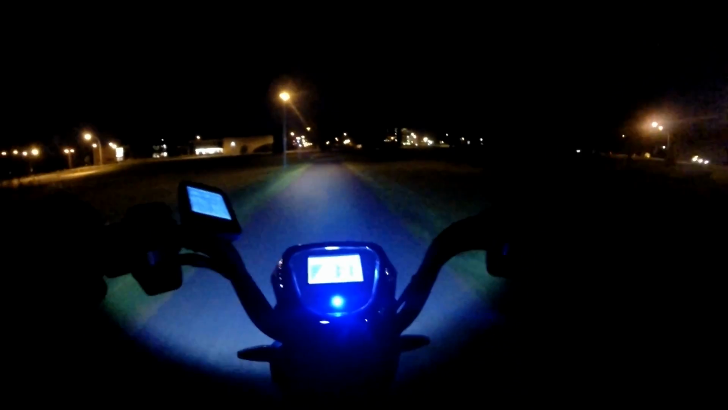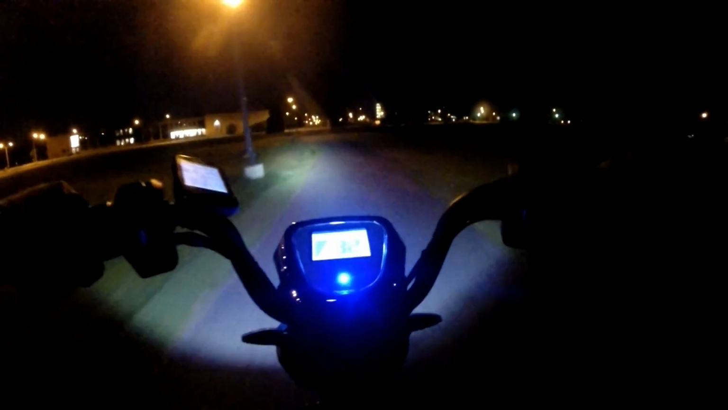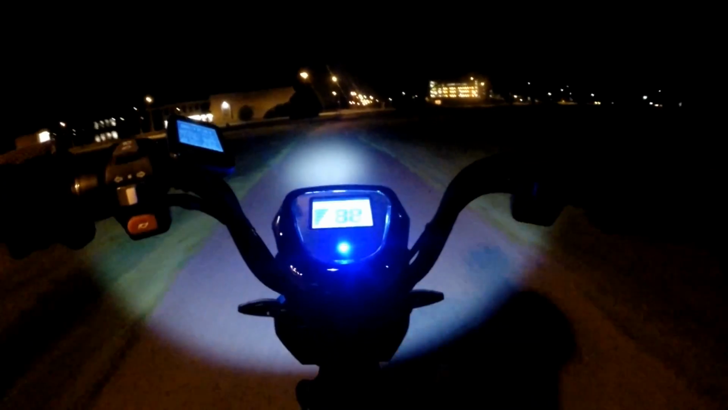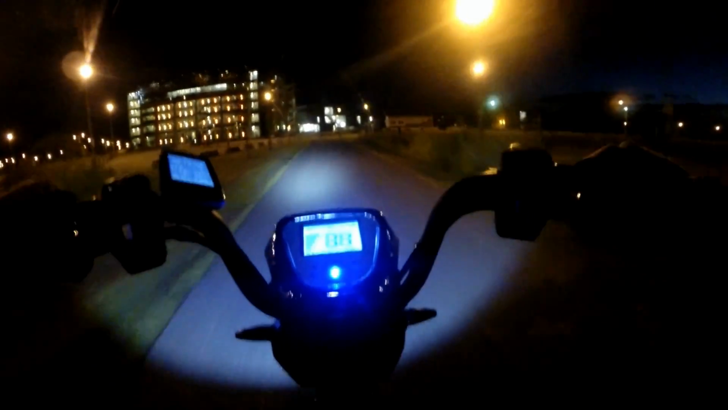We have a section of unlit path that we're trying to get to on this piece of property. Then we have another really cool longer section. Well, it's only maybe 2K long, but there actually aren't that many sections of unlit path anymore in the area. Okay, here's the section of unlit path.